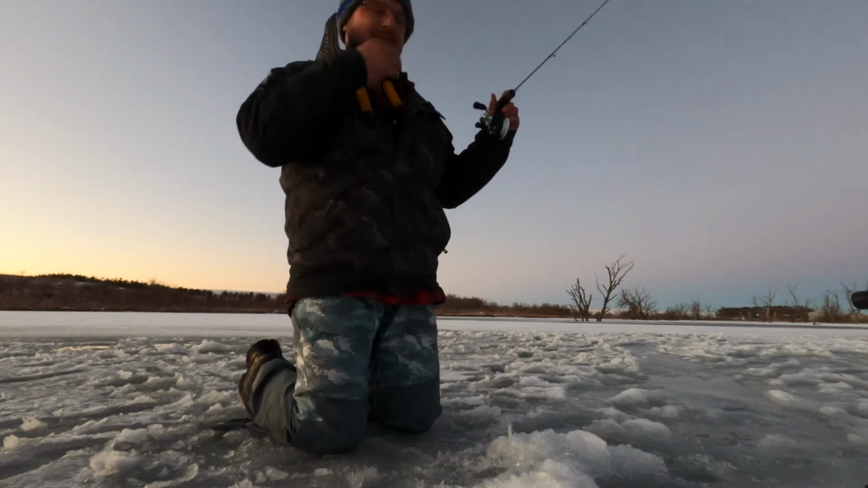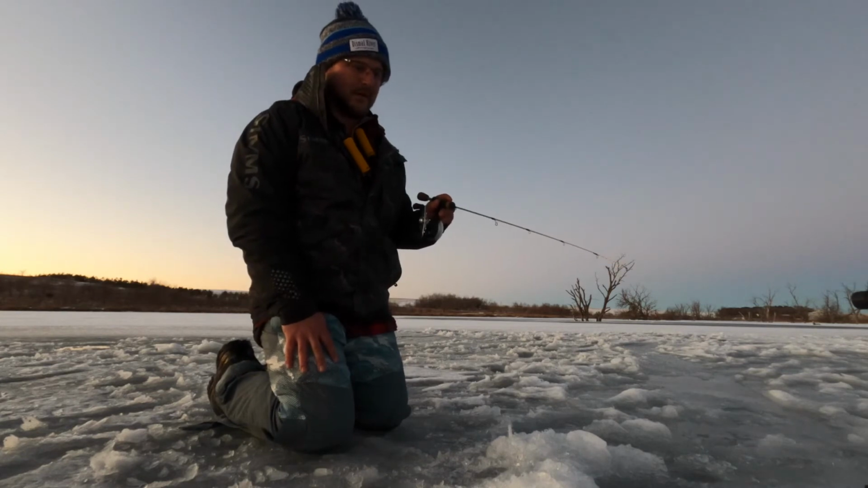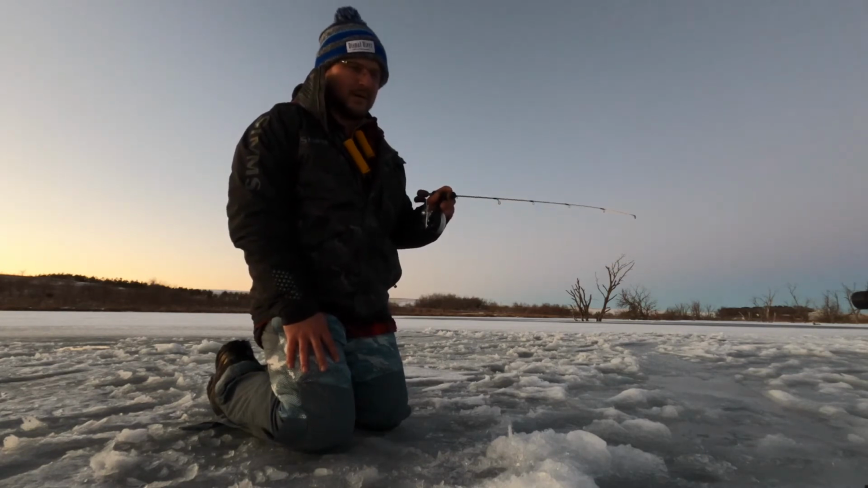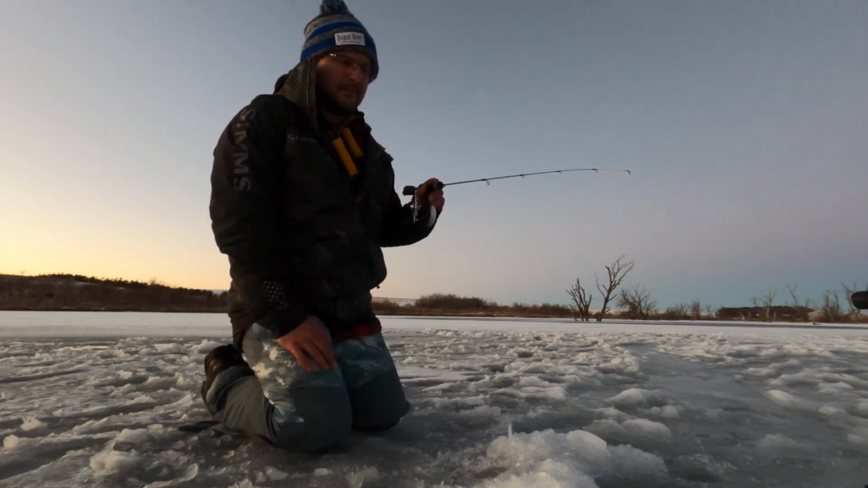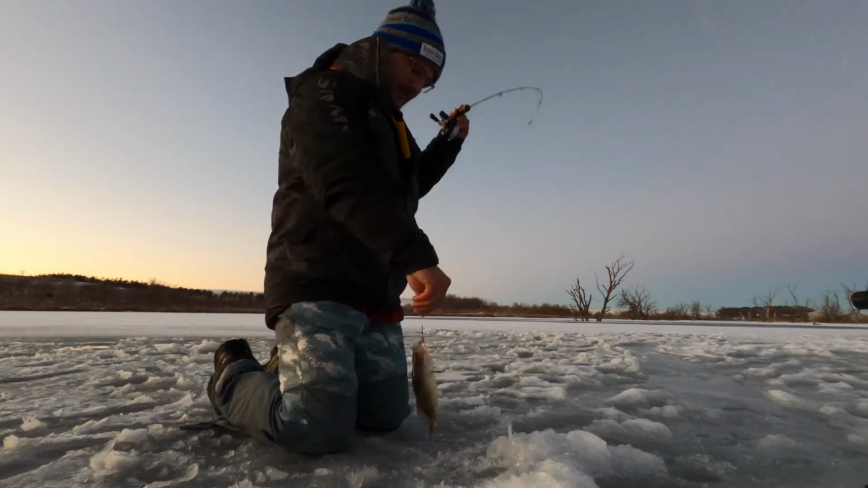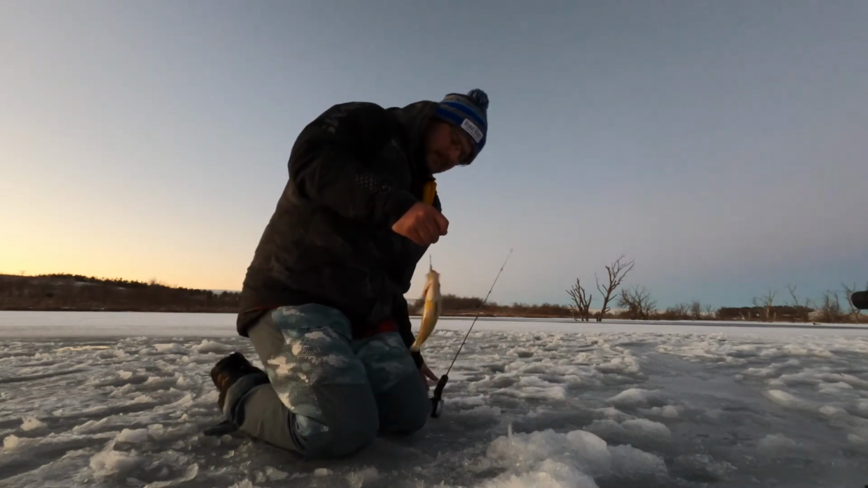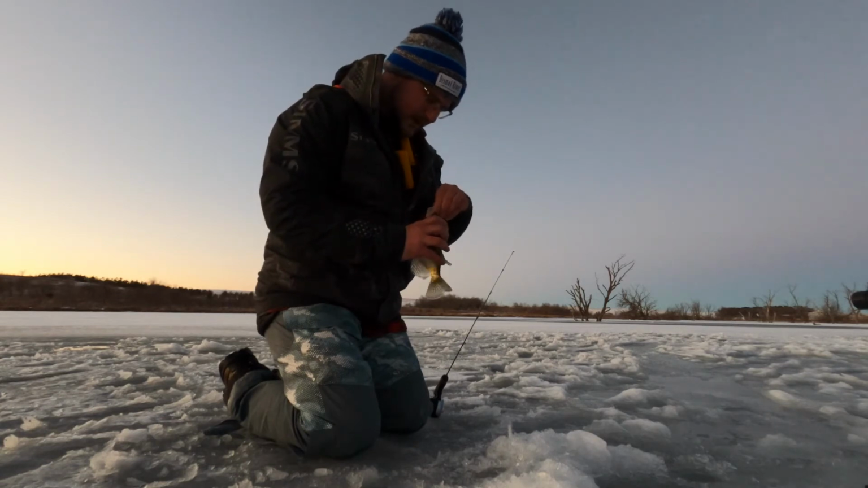Oh yeah, these are bluegill. And there are just fish all over this graph. Oh, this is a better one. This feels better. There's a nicer crappie. It's probably an 8-9 incher.